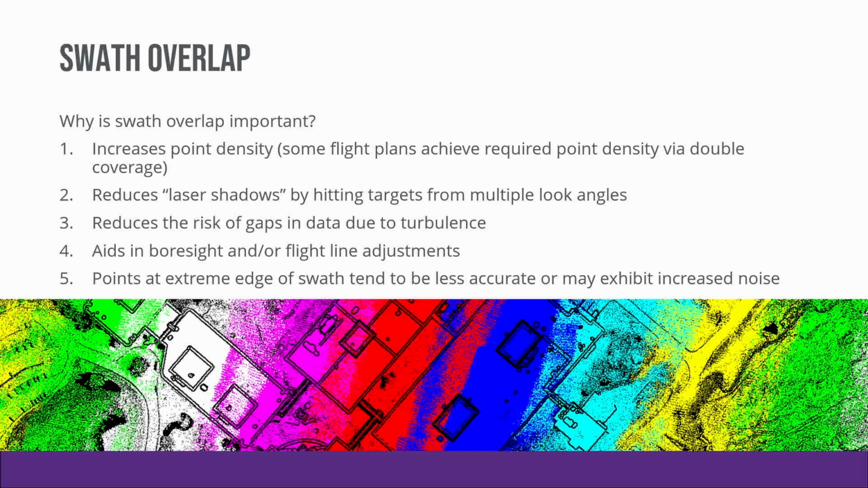And that is especially critical when you're flying on an unmanned fixed wing system, because on one flight line, the aircraft may have been completely level, no roll left to right from wind. On the next flight line, it may have been rolling back and forth.